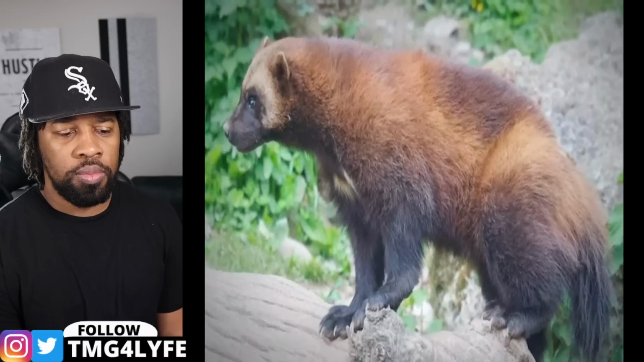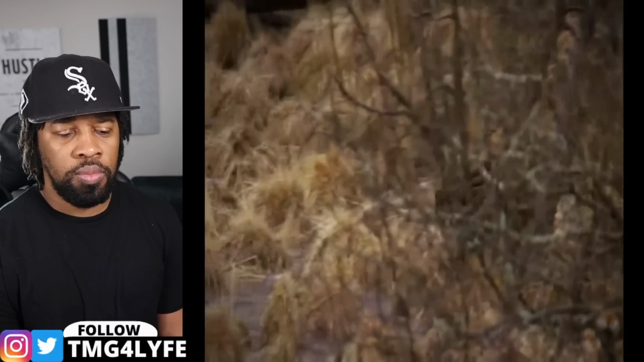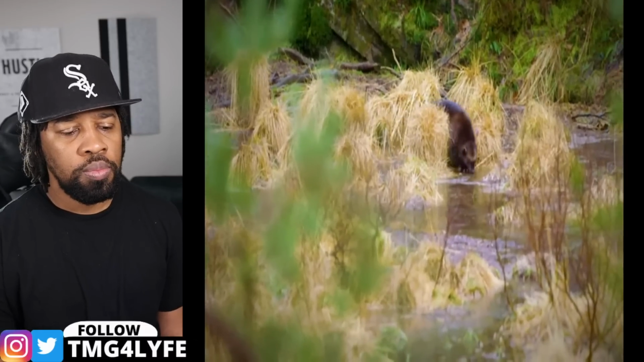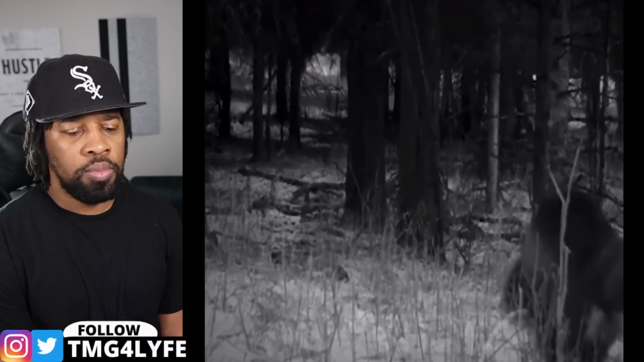But hopefully this new footage can shed some light on their behaviors and habits so we can learn more about these hiding critters. As one park ranger said, when we have such a large ranging carnivore present on the landscape, that means we're doing a good job of managing our wilderness.